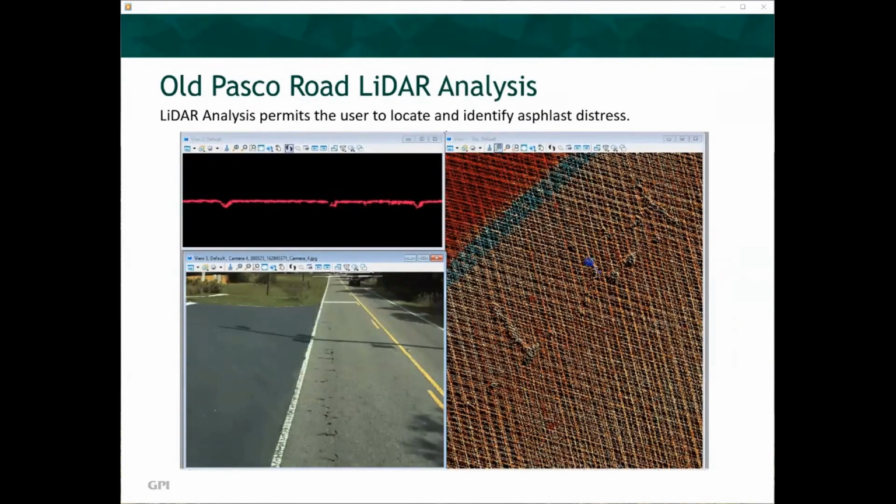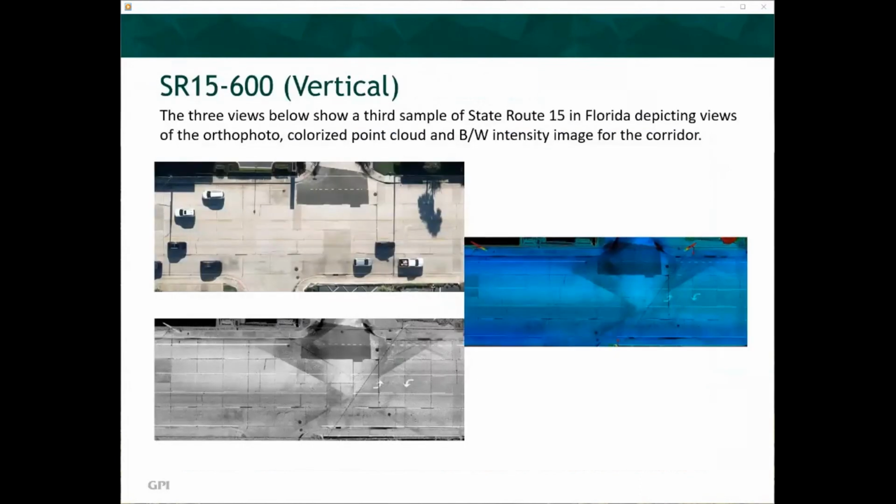For the same road segment, LiDAR analysis permits the user to locate and identify the asphalt distress. The upper left panel shows a cross-section of the deep pitting in the asphalt surface. The right panel identifies the distress within the LiDAR dataset, and the lower left panel displays the image of the location of the distress.